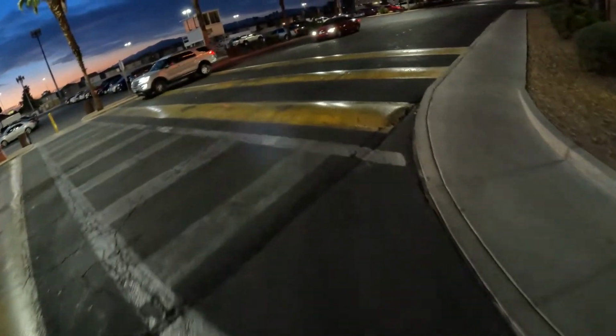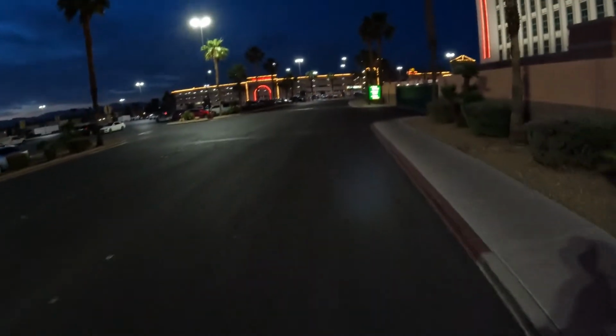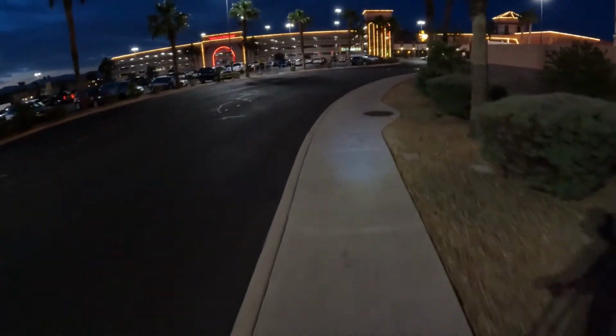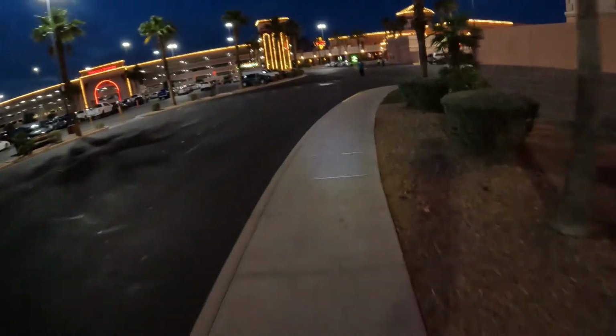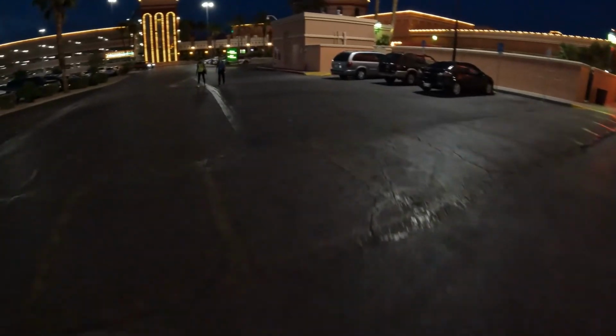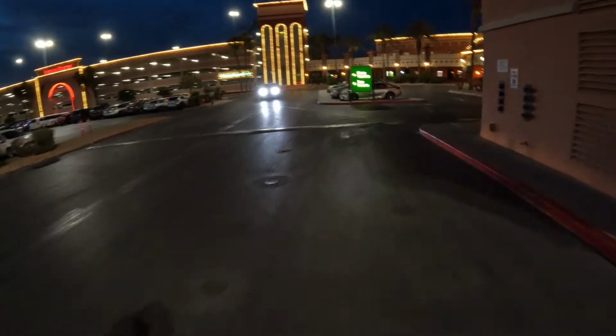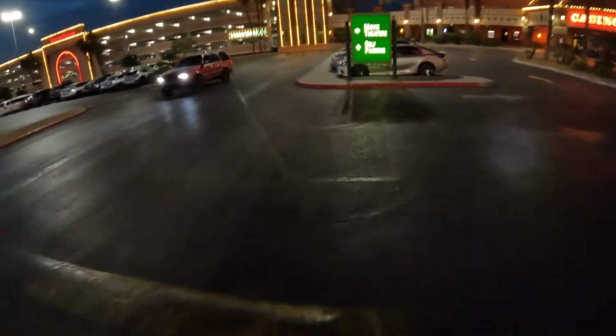Okay. Oh, mega speed bumps. Okay. Let's get back on the sidewalk. So there are some cars barreling in here like they're ready to do some gambling. And not looking out for your boy. So we better stay out of their way. I have a headlight and a tail light, and they're both bright enough.